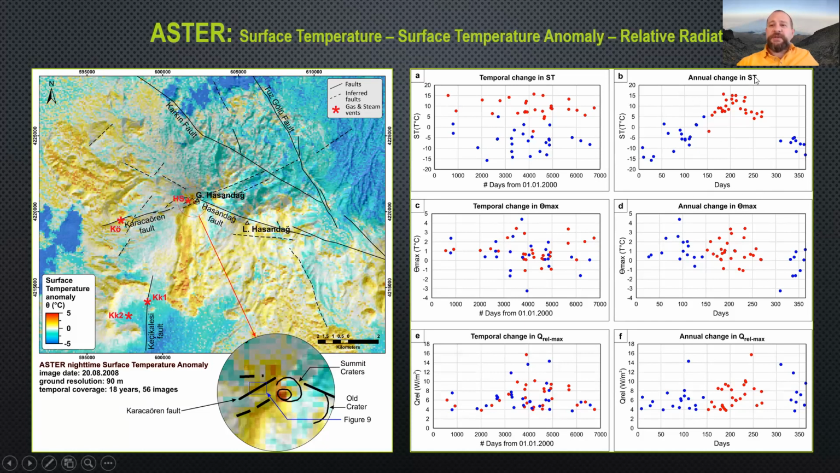Here you see them as surface temperature anomaly and relative radiative heat flux within the year and within a period of 18 years. The red dots here are the summertime images, and the blue dots are the wintertime images.